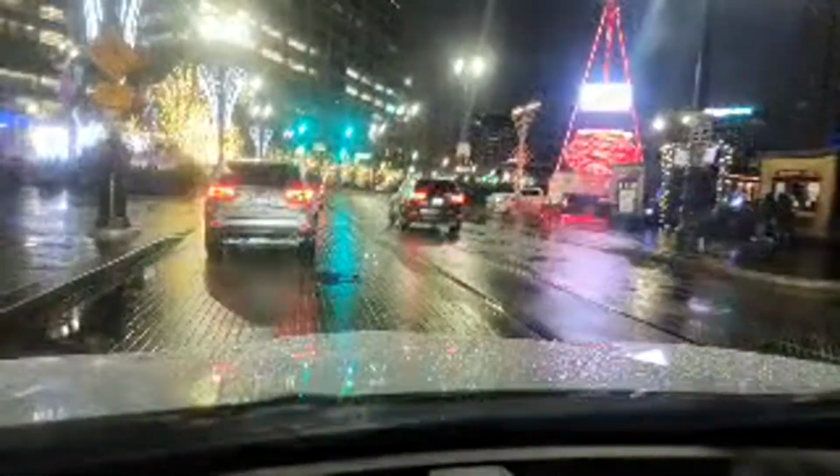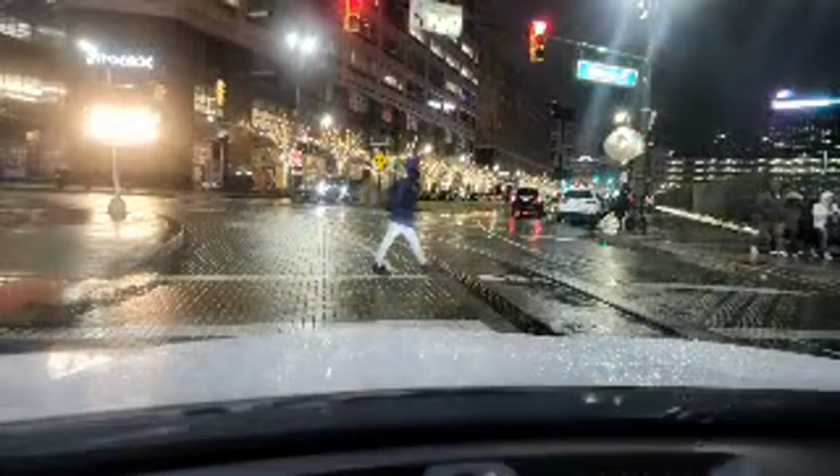Oh man, yep, they're skating down here. Yes. Okay, so I'm on the loop here. Okay, so they're skating over there to the left.